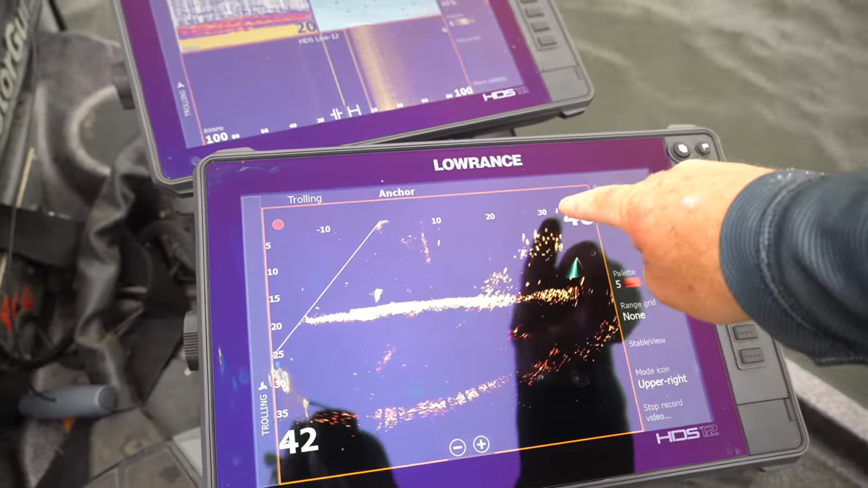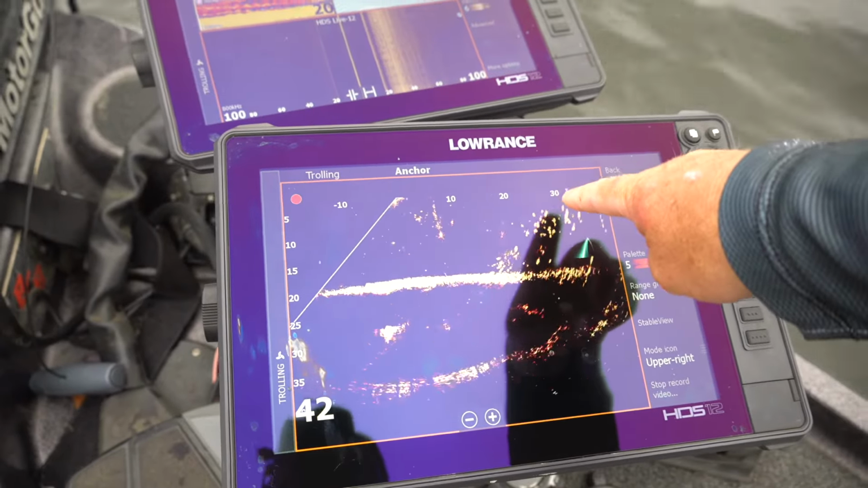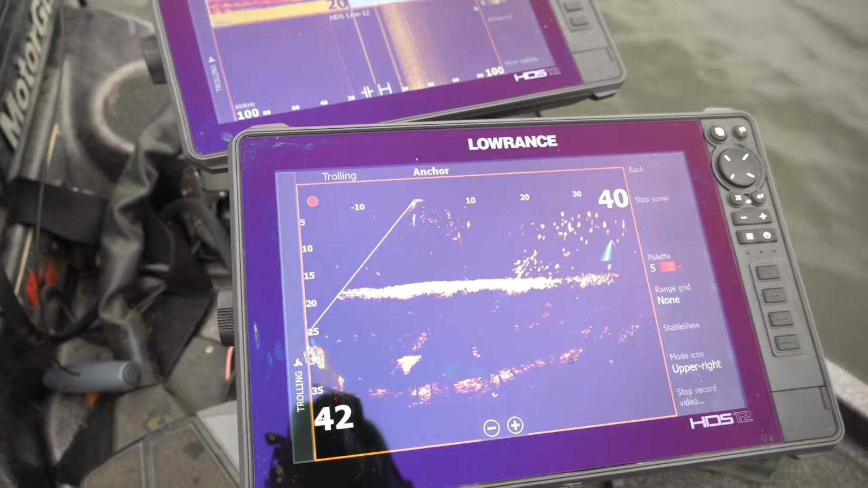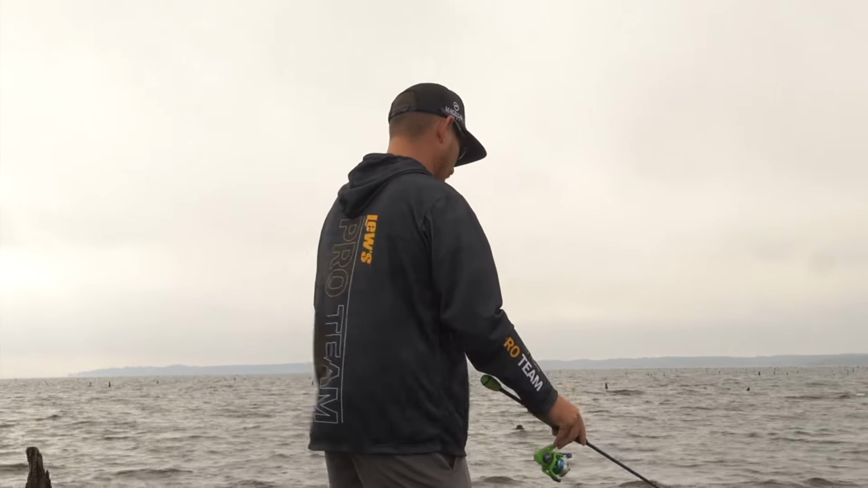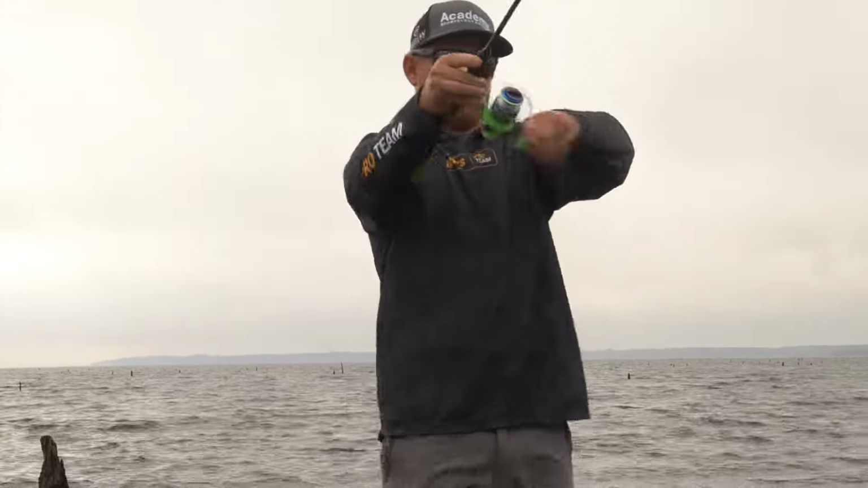Every time I pendulum my bait, I'm gonna pitch it to about 27 feet and pendulum it down. If I hit the top of this stump right here, that is where I get my bites almost every single time. This should be it right there. I mean, like money. There he is.